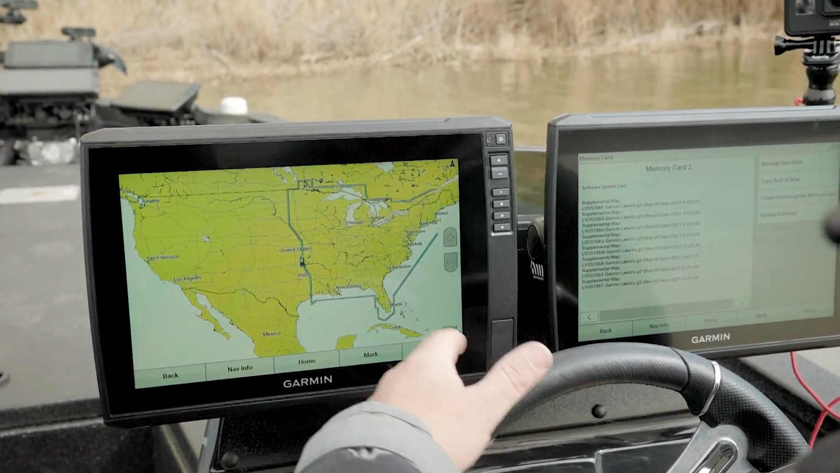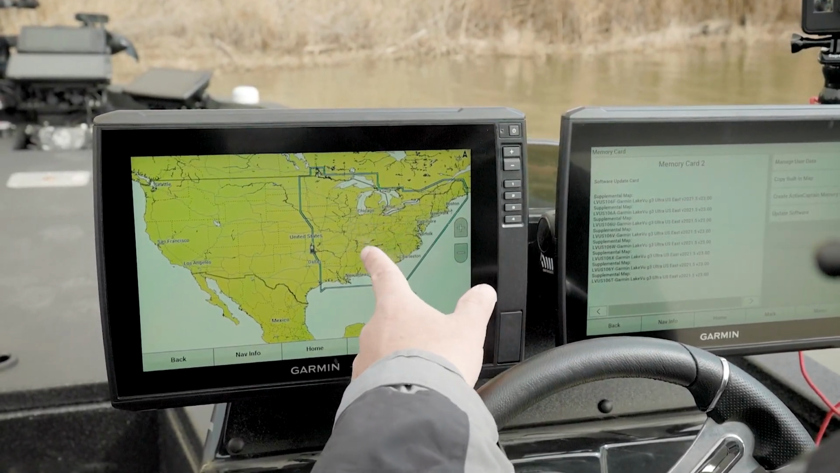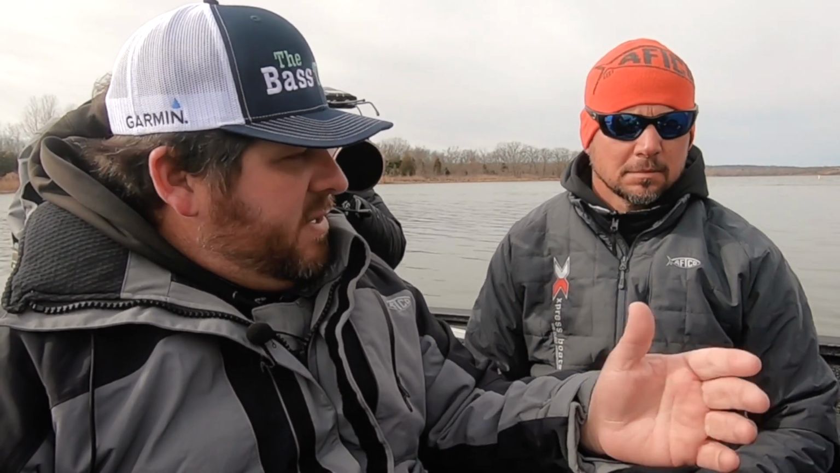So we plugged it back in, and there's our boundary. So this is an east card. The west card runs basically the Mississippi River back west, and you can run those at the same time. And both maps are internal. Yeah. So if you pull the card, you get G3 mapping. Exactly. Just the upgraded mapping where you get your relief shading and some of those advanced features, but the G3 mapping is still there on the 126s and 106s.